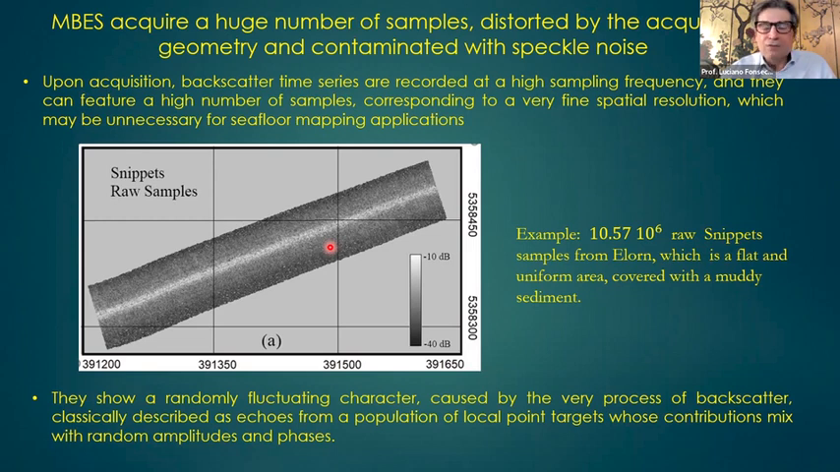So there are 2 points that I want to stress. When you get backscatter, you have a huge amount of samples, and you have geometric distortion and noise. And we are talking about a flat and uniform area. This is completely flat and completely uniform.